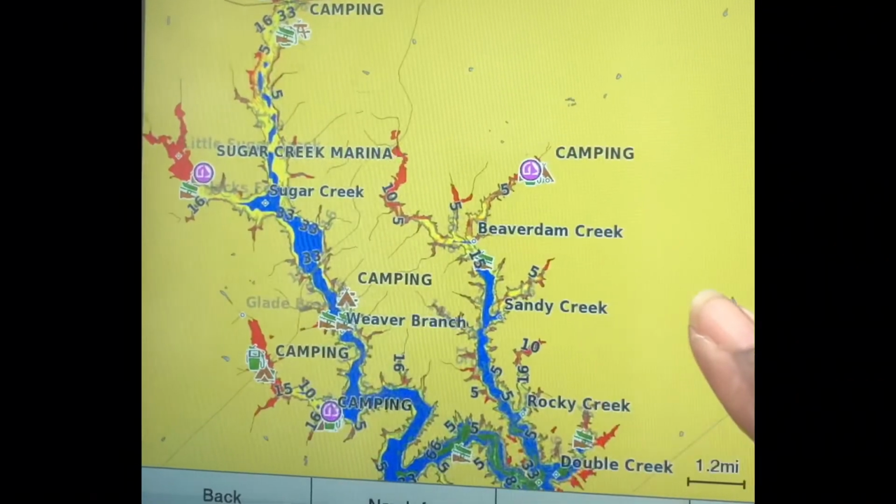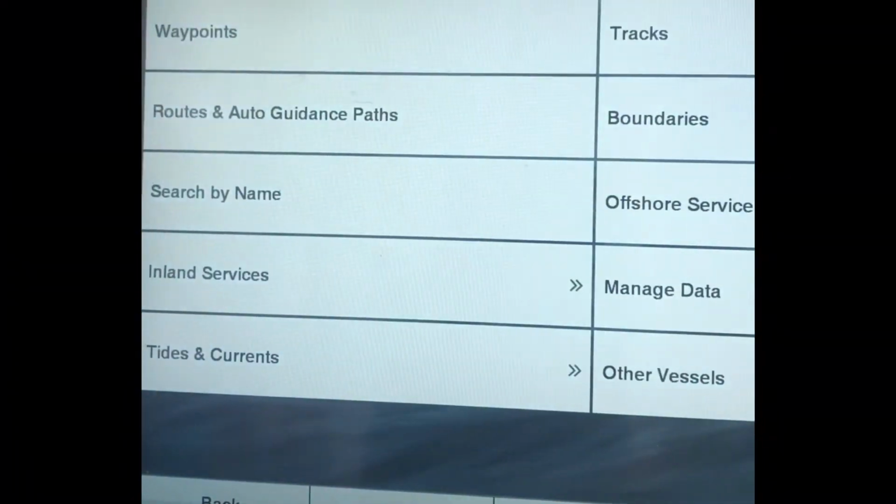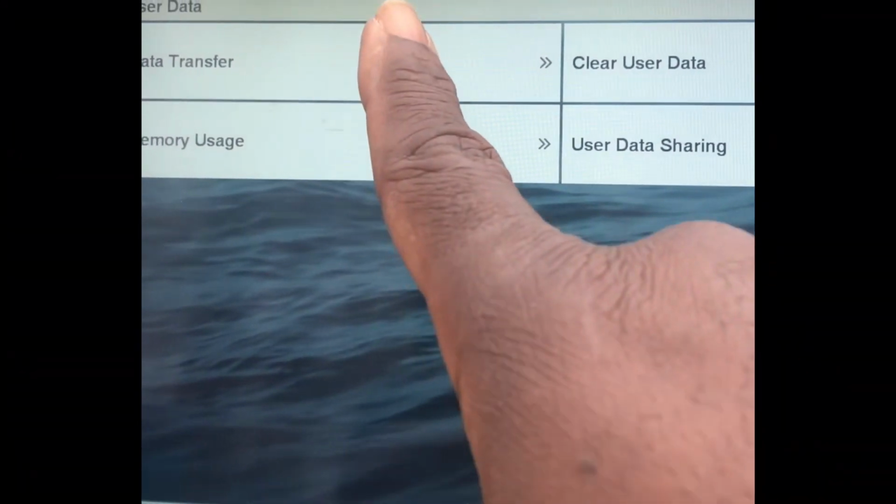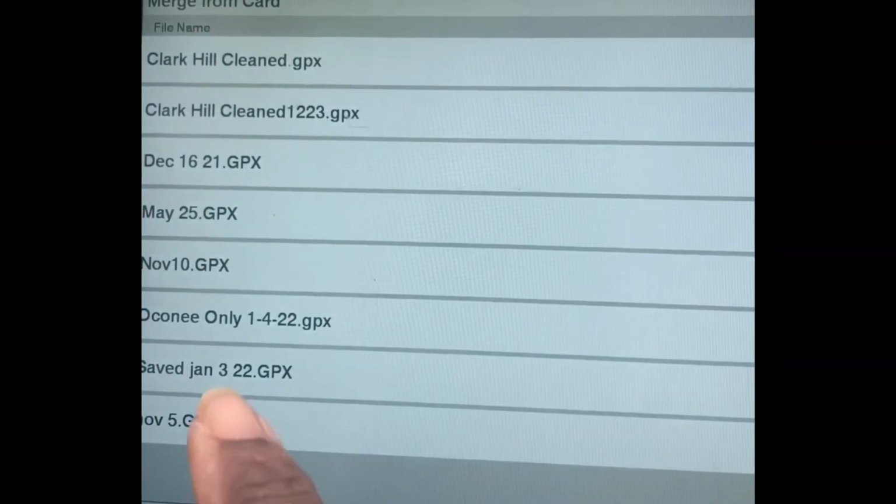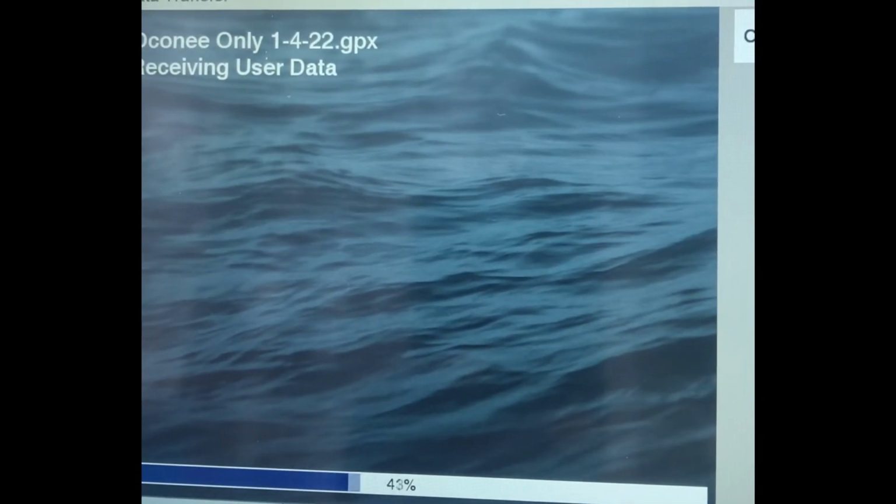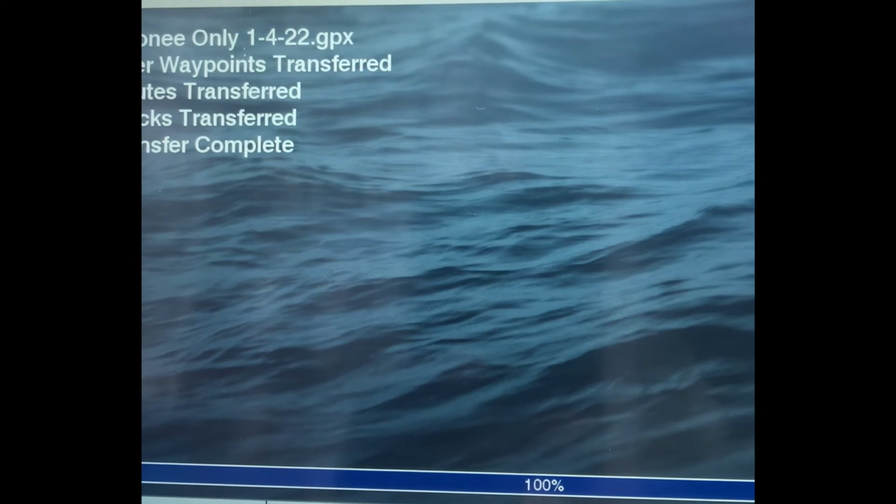So Lake Oconee has none of my waypoints on it. So I'm just going to go ahead and go into my navigation information. I am going to do manage data. I'm going to transfer data from my memory card. I'm going to select a file, and I'm going to select Oconee only. It is loading, and now the only thing that I should have on here would be Lake Oconee.